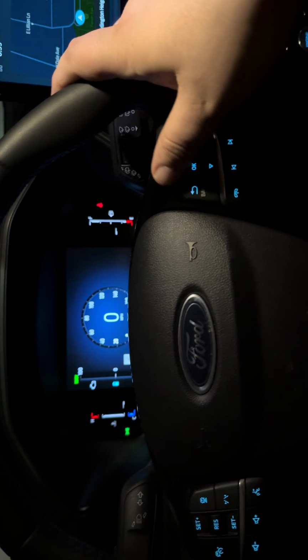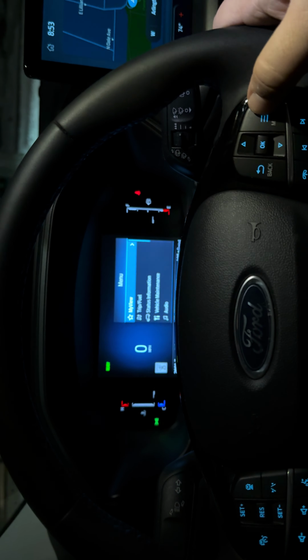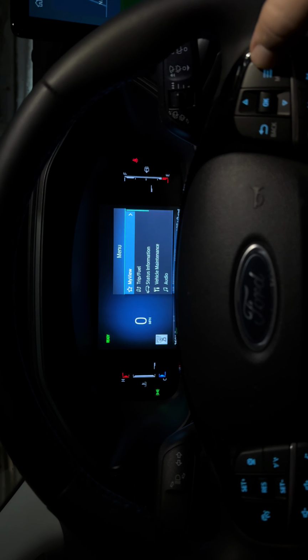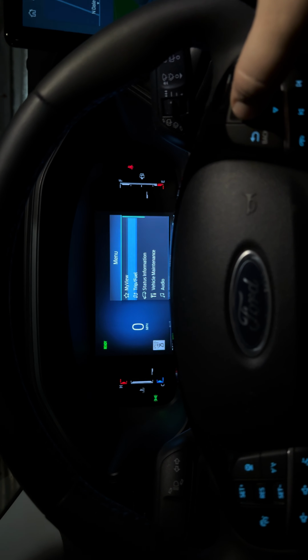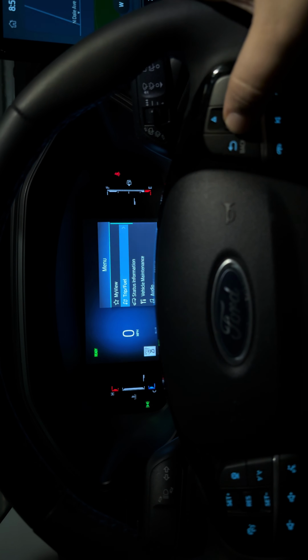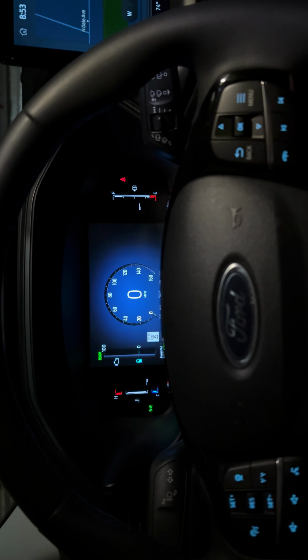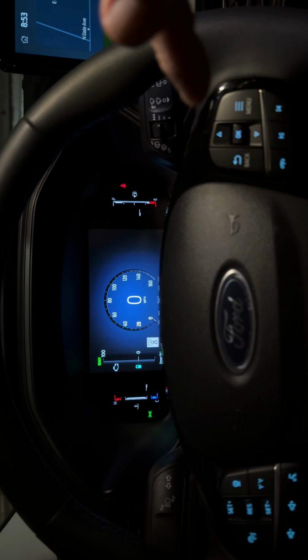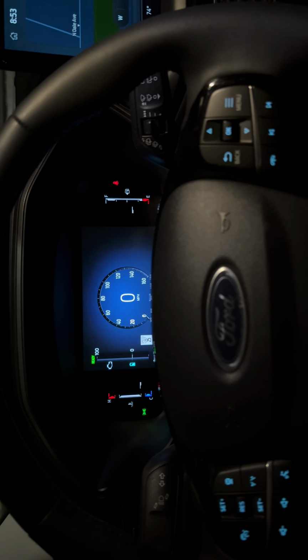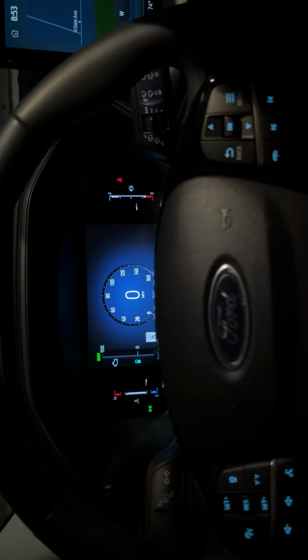So, yeah, we got our menu settings here. This pretty much tells you everything you really need to know. You got your view, trip, status information, vehicle maintenance. Don't want to get too involved with this because I want to leave that for the full review. I just want to let you know that it works well. I like it, and Ford Sync has come a long way. That's pretty much all I'm going to say.